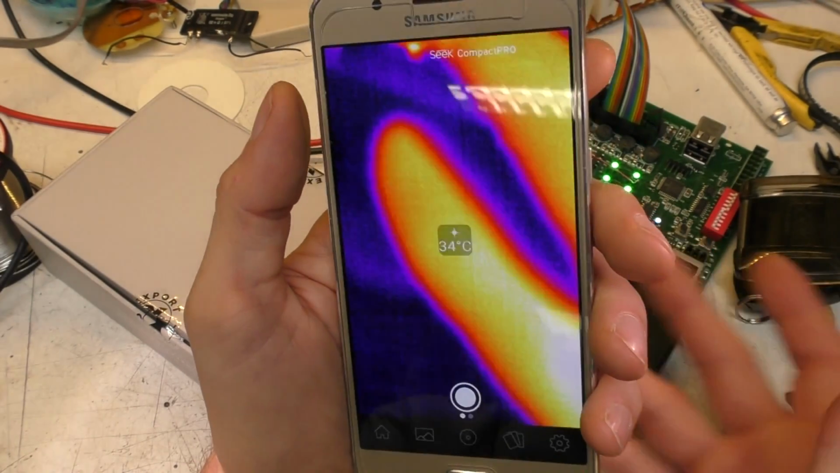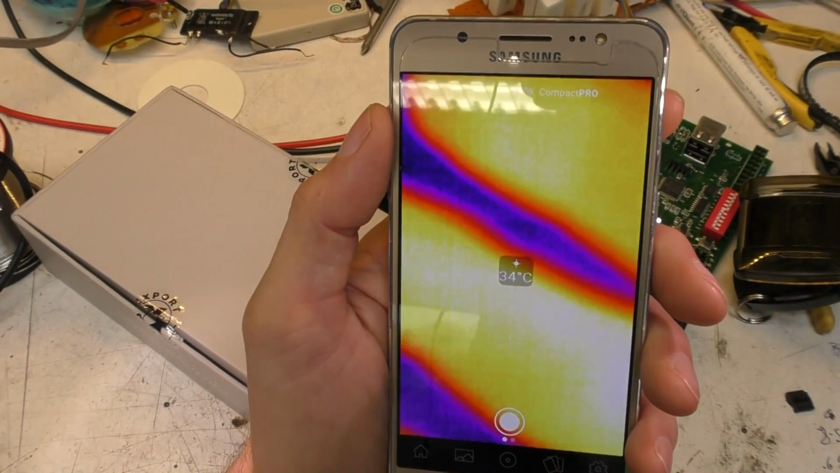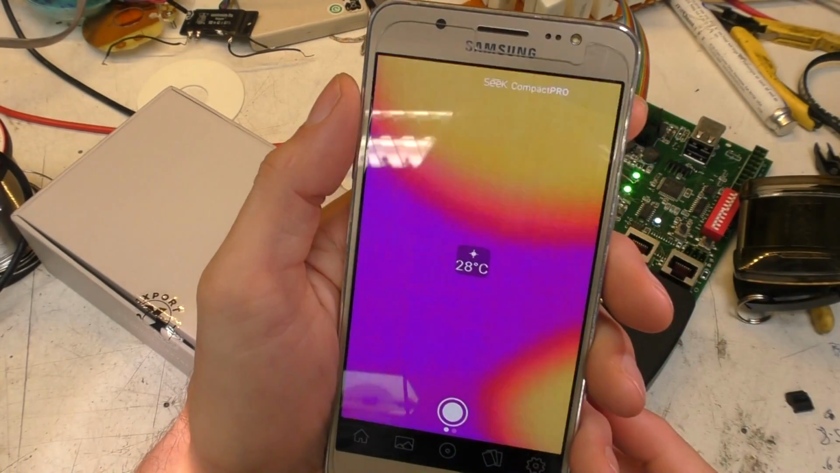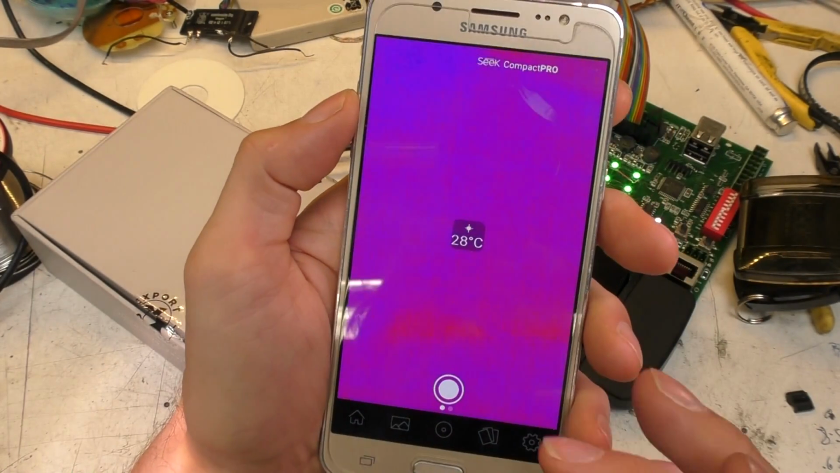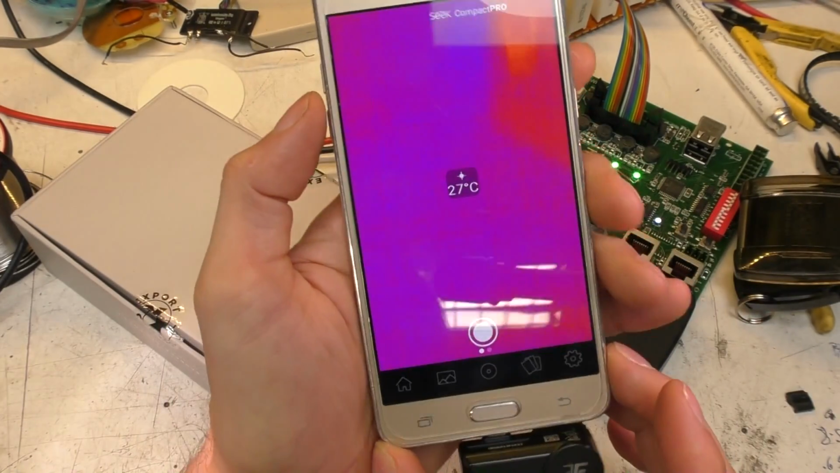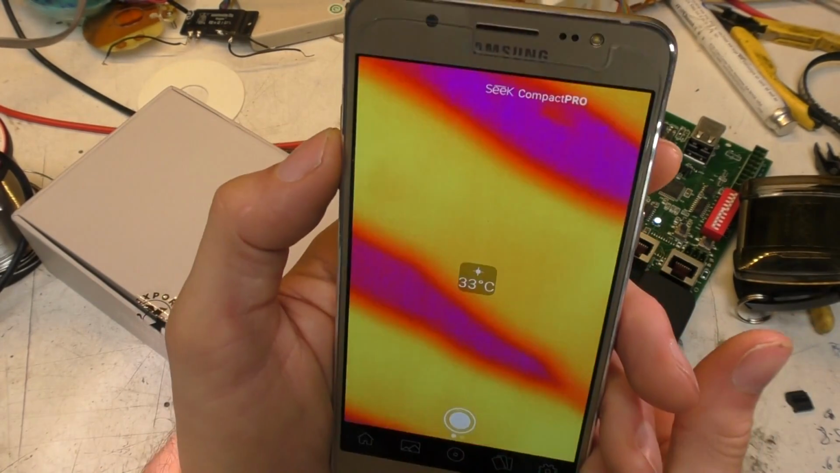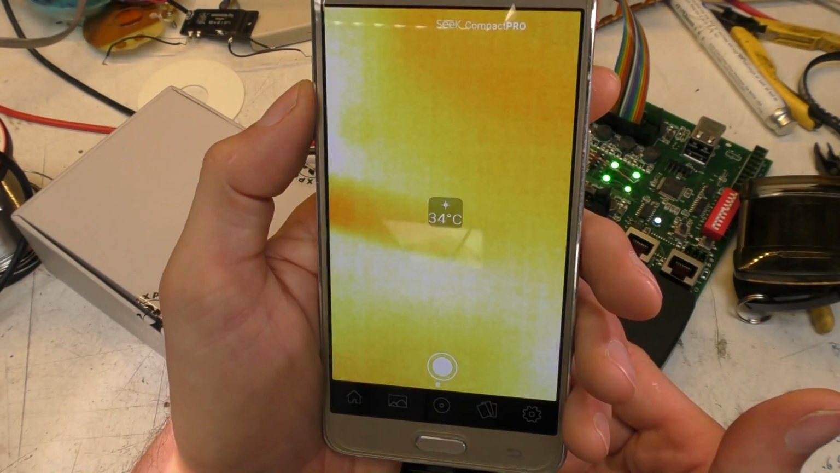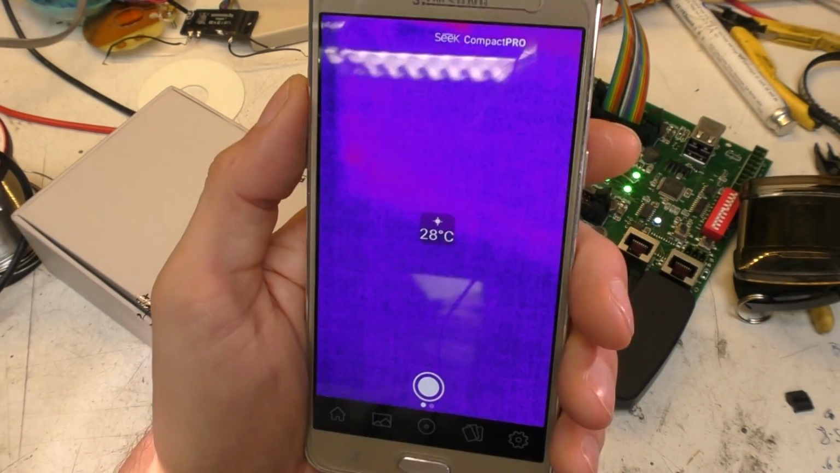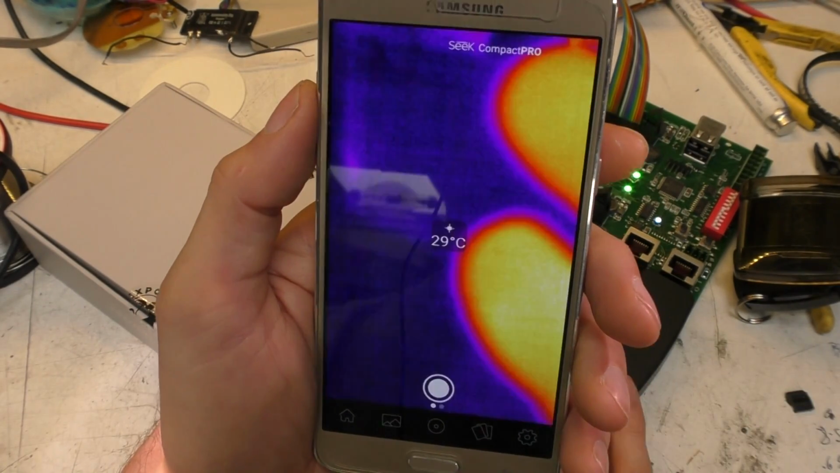The frame rate is actually comparable to the Flir One. Again, it is quite phone dependent, and I suspect it's probably a combination of graphics performance, phone CPU performance, and USB bandwidth, because phones aren't necessarily optimized to do high bandwidth through the USB, since it's normally just used for file transfer and so on. So it may well be that certain phone chipsets just have some bottlenecks for the USB transfer rate, but it would be quite interesting to see which phones it does achieve a high frame rate on and what sort of rates are achievable in practice. But I just haven't had a chance yet to test that.